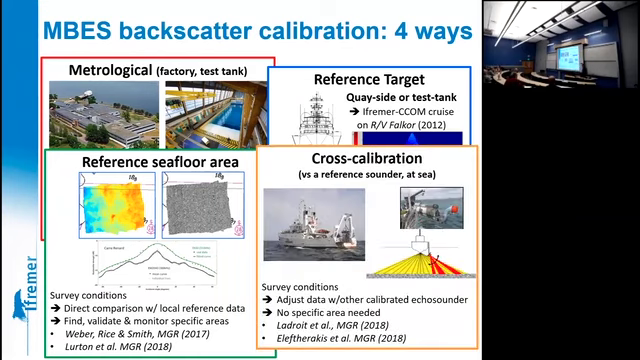And finally, a second method I will present then is what I call cross-calibration. That's where you compare, you adjust the data of your system to calibrate with an existing one, which is already calibrated. Normally, you can do it absolutely anywhere. You don't need a specific area for this. However, it's better to do it in a controlled environment.